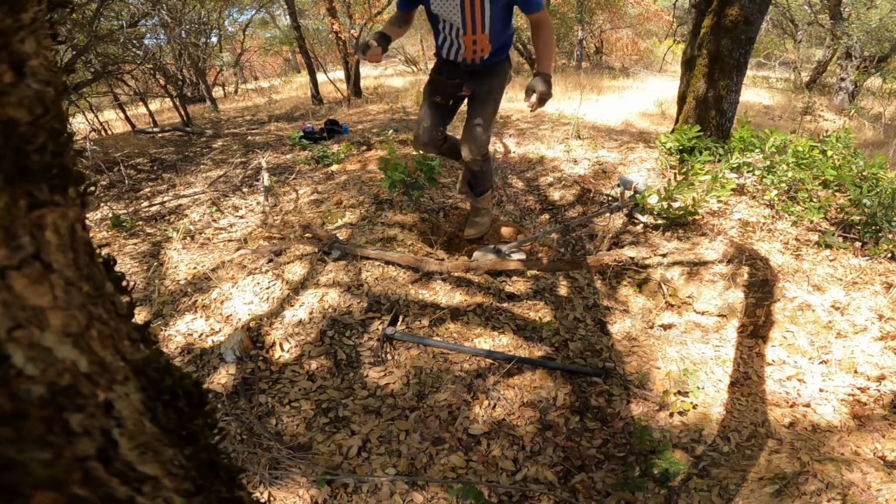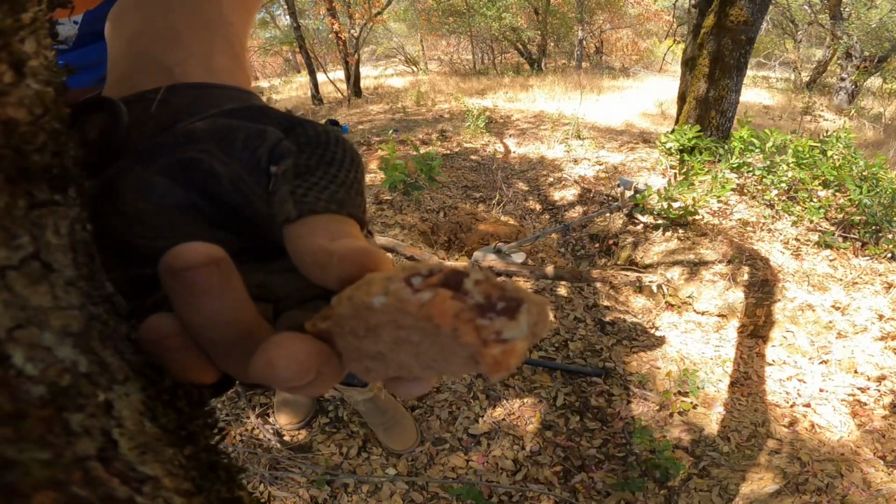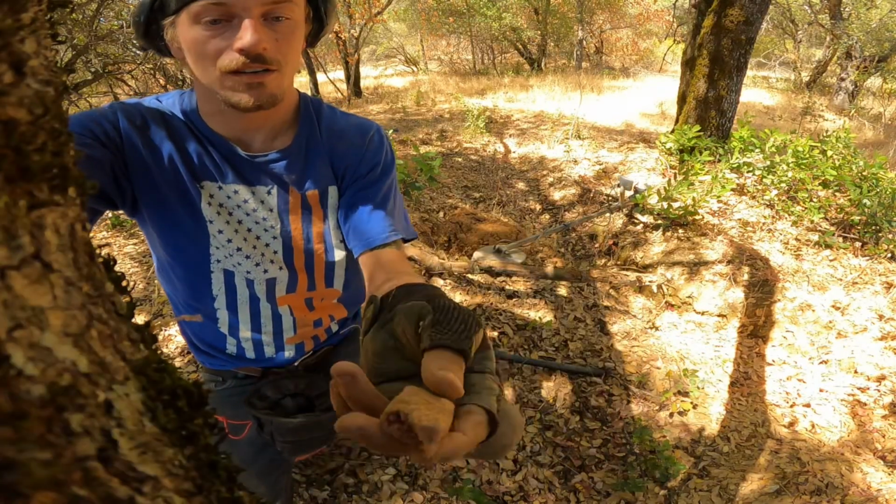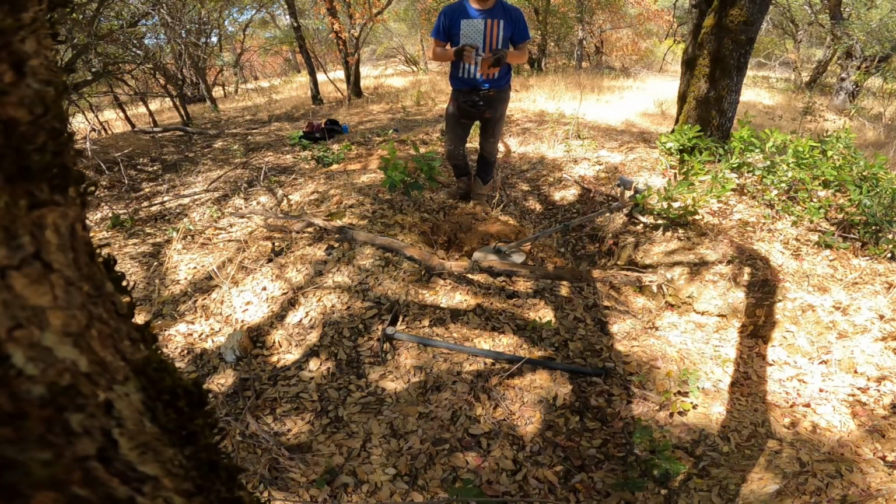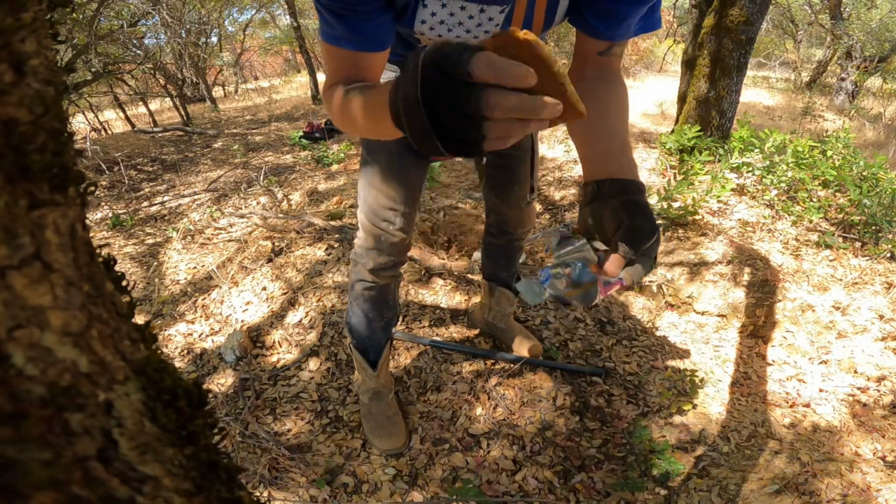These rocks have the slightest bit of... there's been a few of these which I pulled out, and they ring on the detector, so I'm excited to get them crushed up. They're heavier than what you'd expect for quartz. We'll take that back. I try to take a good bit of snacks with me. Today we brought a Nutri-Grain bar from Walmart.